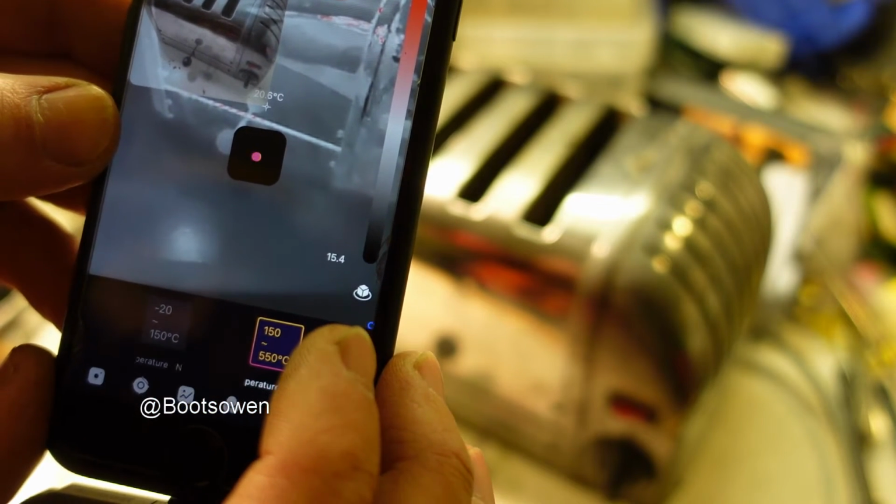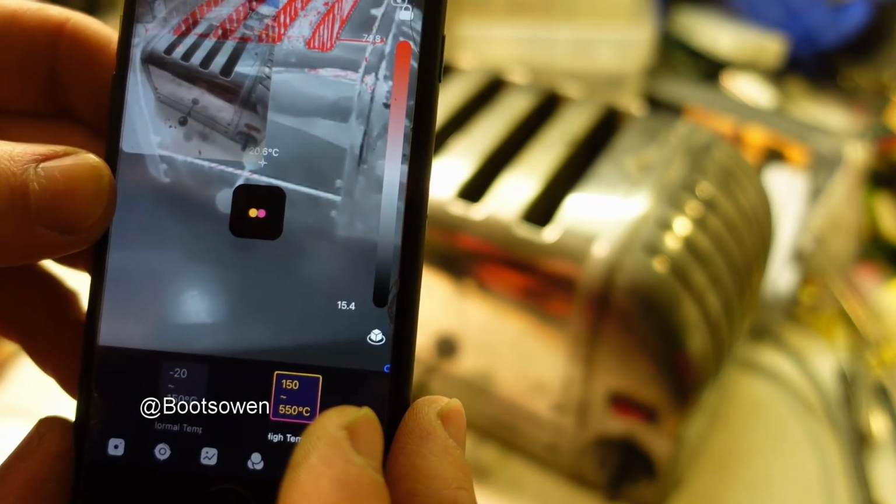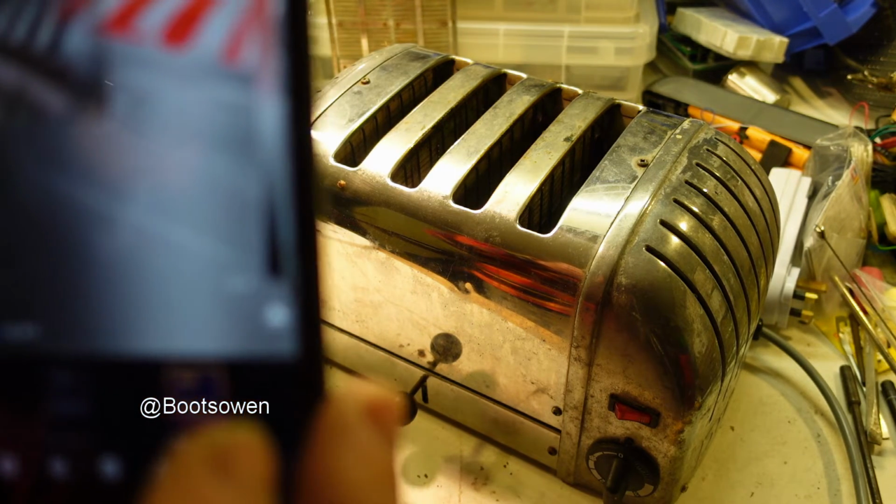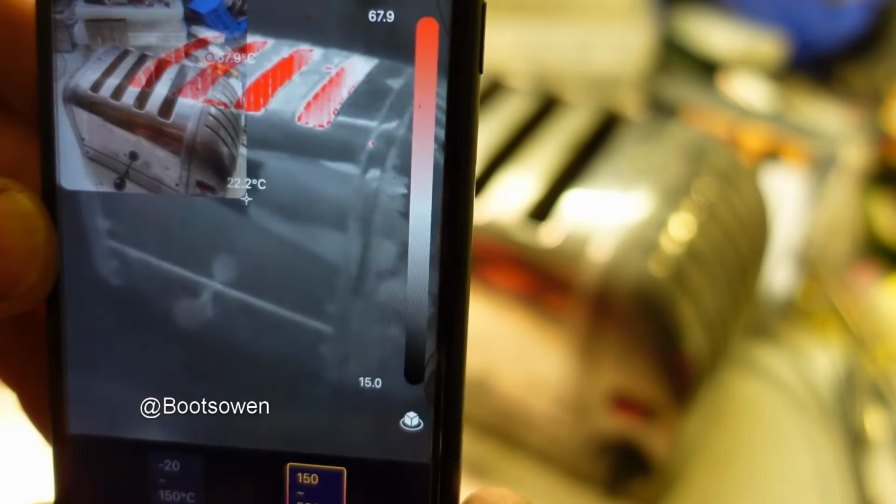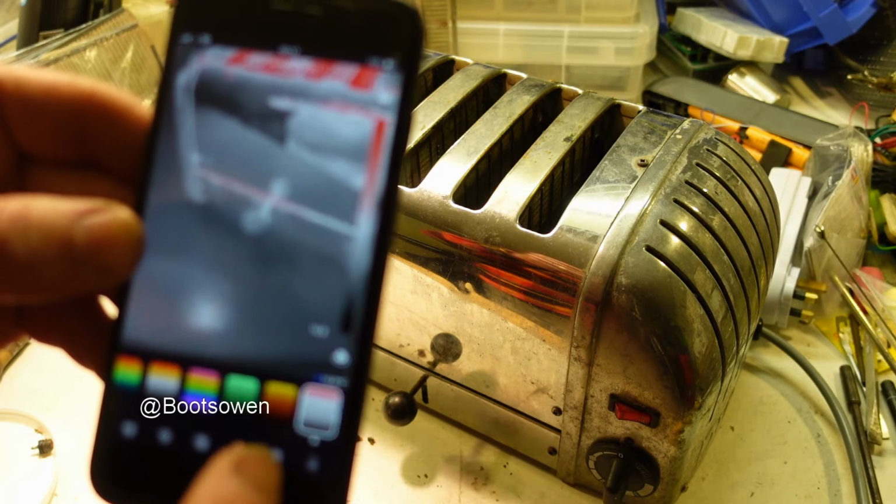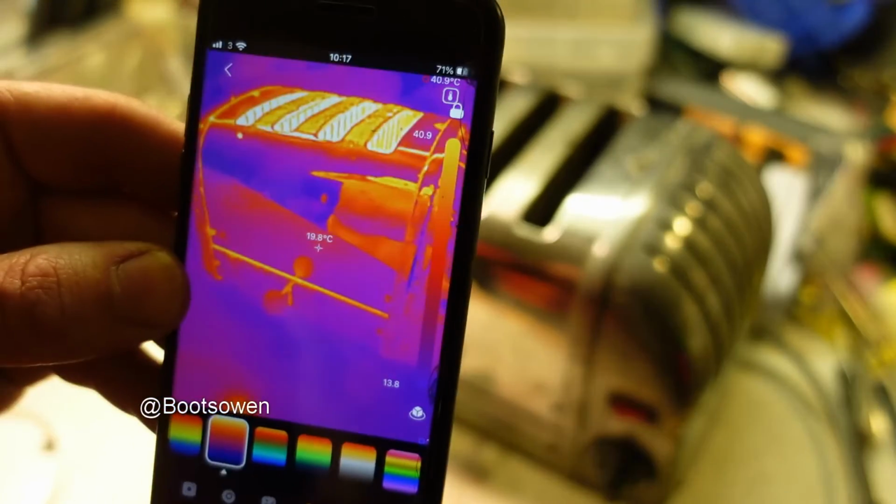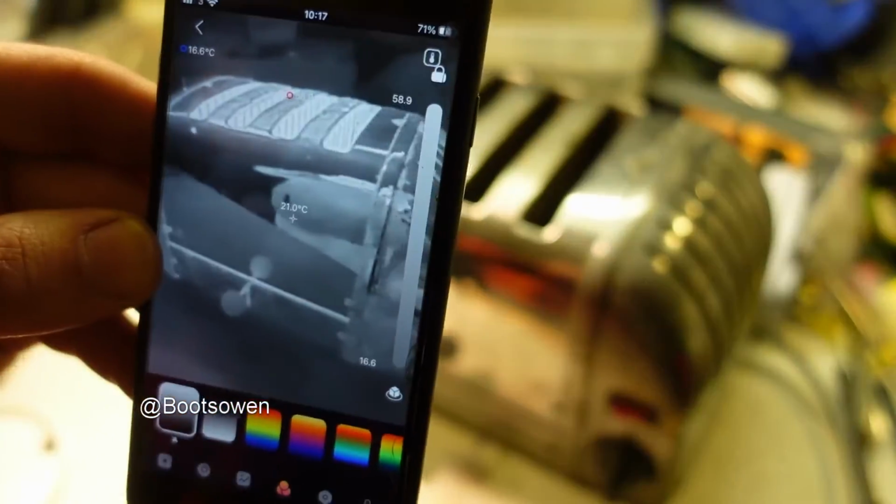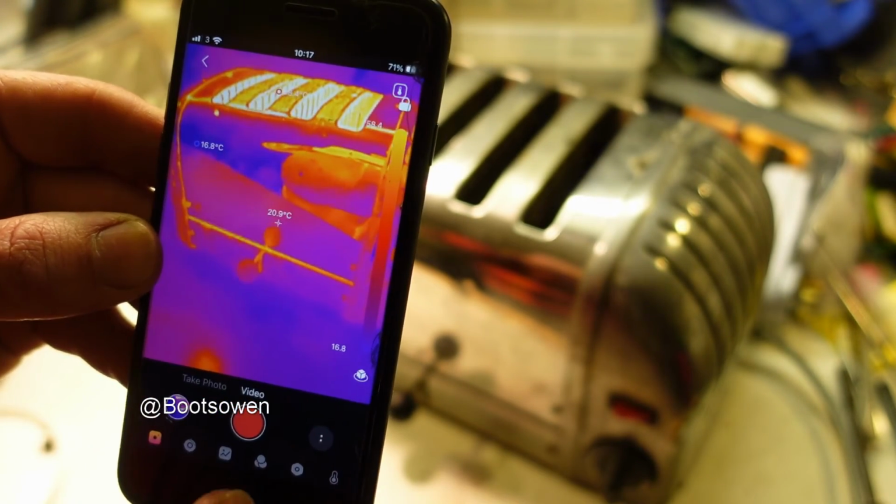Let's just calibrate that. And I wonder what it'll show me for the red here now in the toast image. Oh, it doesn't seem to like that at all. There it is, yeah. So it's pretty much everything's cold. And that's quite good for testing hotter stuff like these elements. Alright, so if I turn that off, then we're back to where we were, and then if I go back to where I was before, solely because I find that image as a thermal image easier to comprehend. And then you could just have it as black and white, which doesn't really, the color of heat seems to be more useful to me.